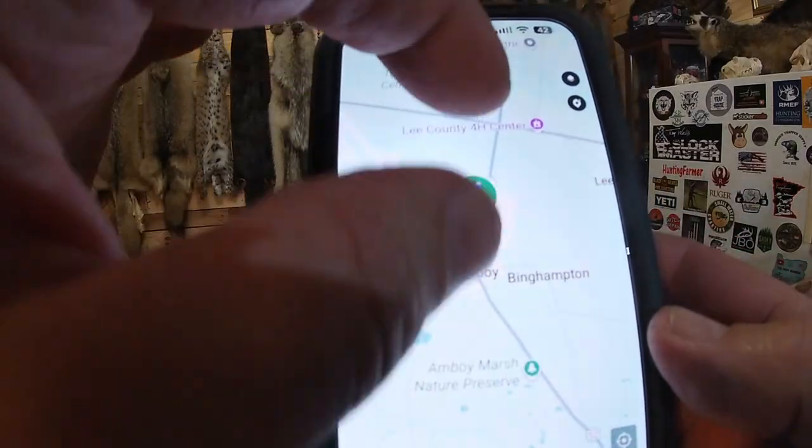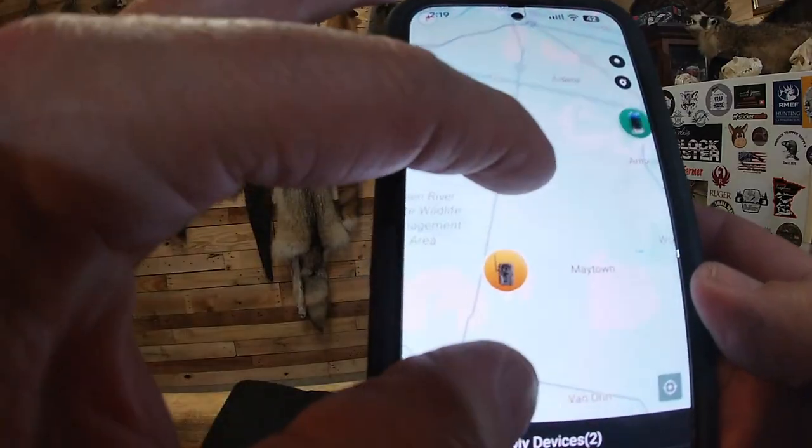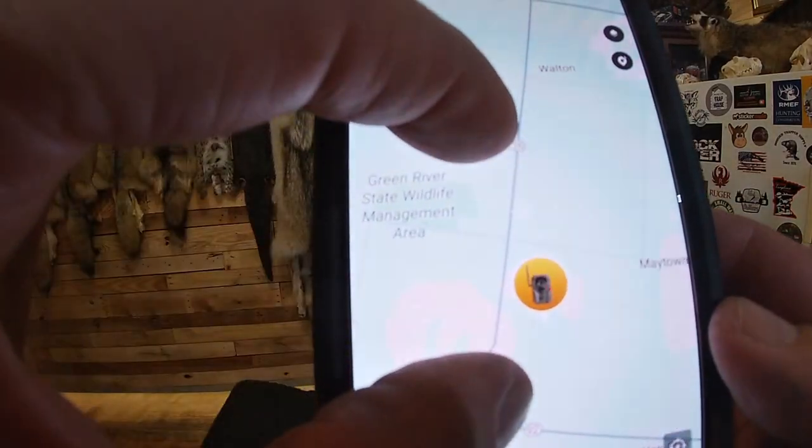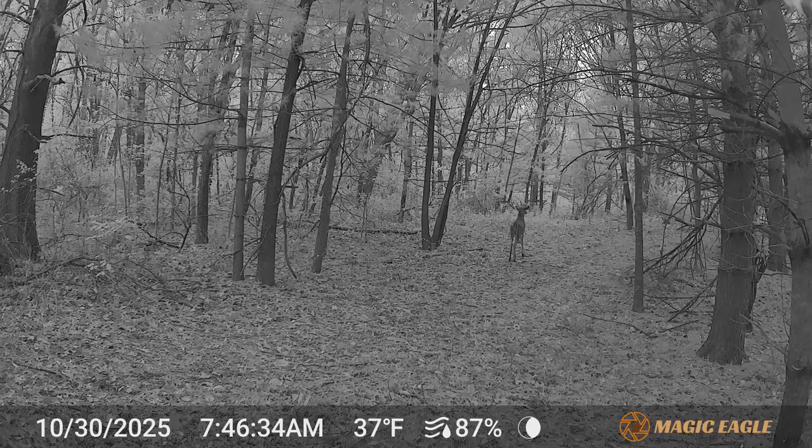And then let me see here, spread out. And then here's the camera down here on my hunting lease. So you can zoom that in and it'll tell you exactly where that camera is at any time, even if it's turned off. So if anybody steals it, you can send the cops right to where it's at. So very neat feature.